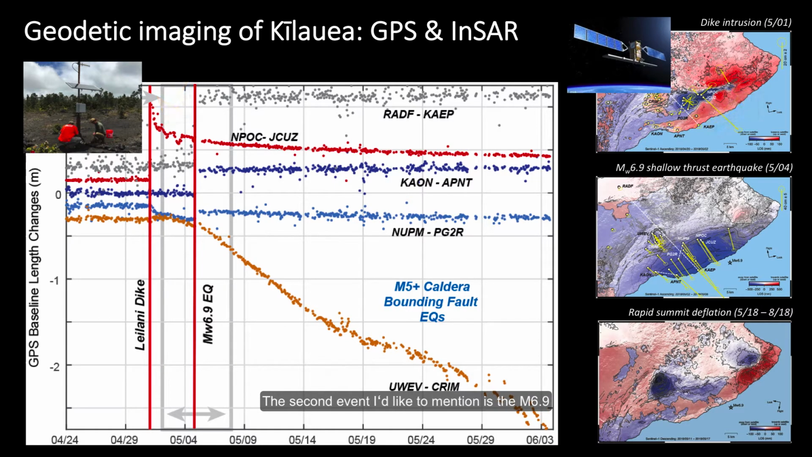The second event I'd like to mention is the magnitude 6.9 shallow thrust earthquake on May 4th, where the InSAR data show an obvious and large seaward and downward displacement of the south flank. Gray dots highlight the stations recording the large ground motion generated by fault slip during this magnitude 6.9 earthquake.